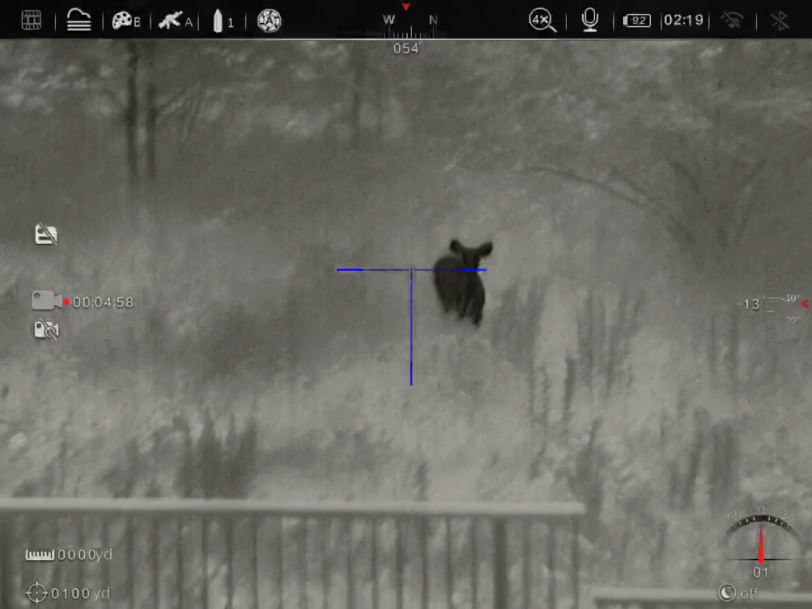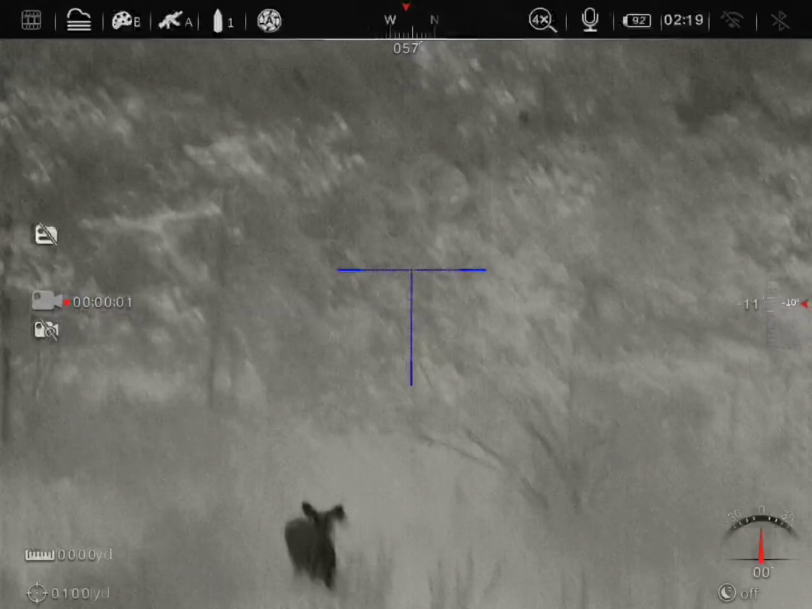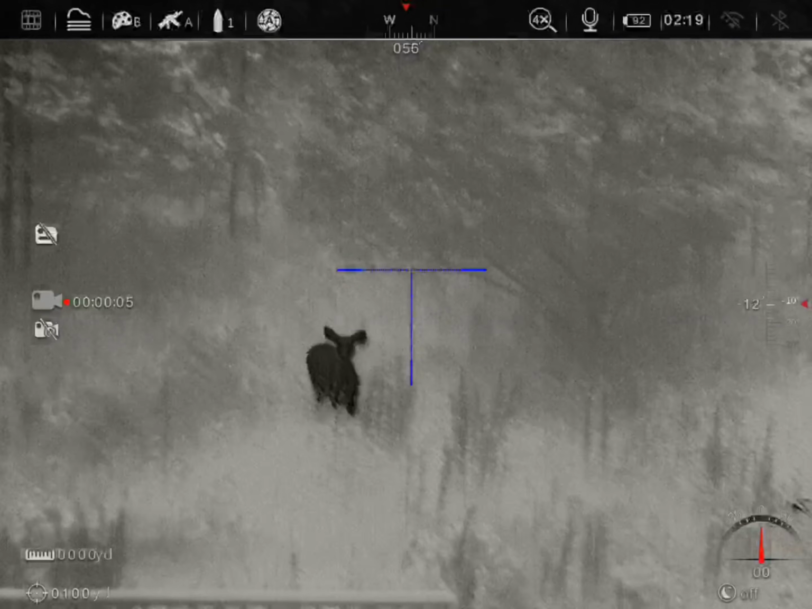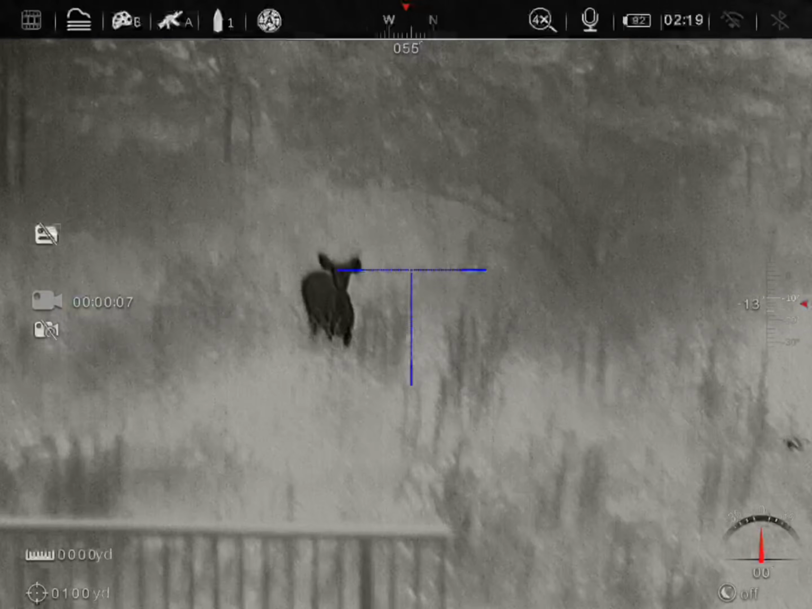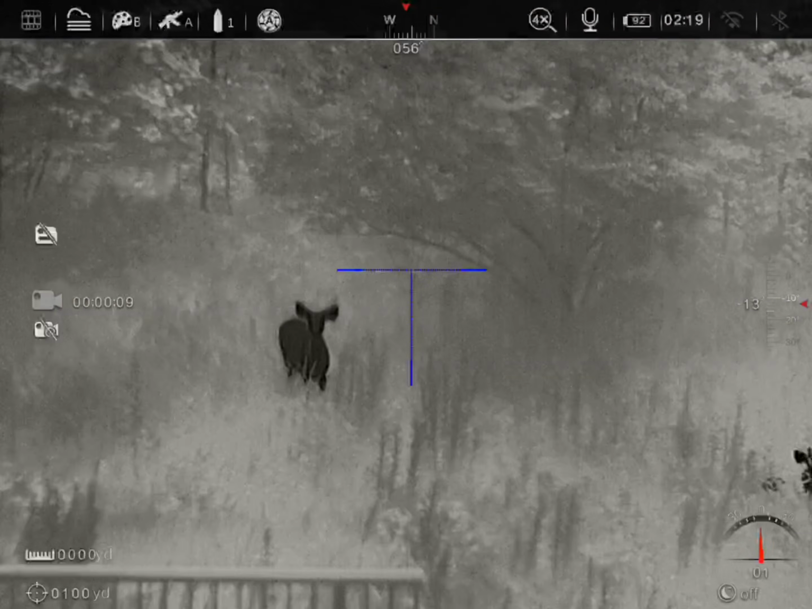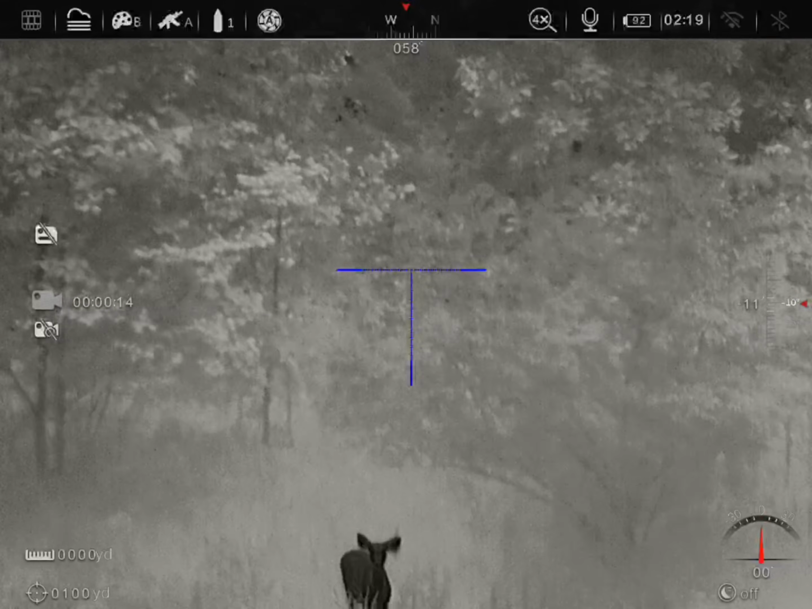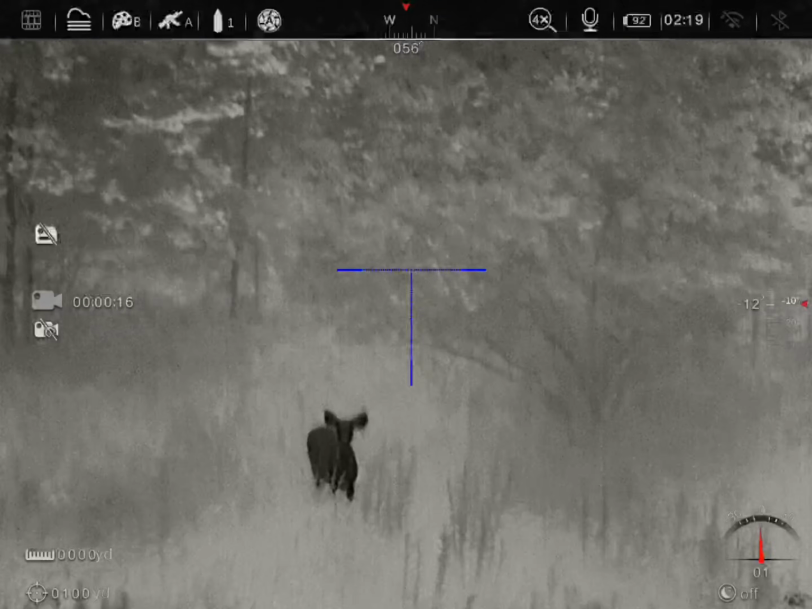And also, that thing, it was translucent. Or maybe not translucent, but whatever material it was made out of was bending light around it. And it was just really, really clear.